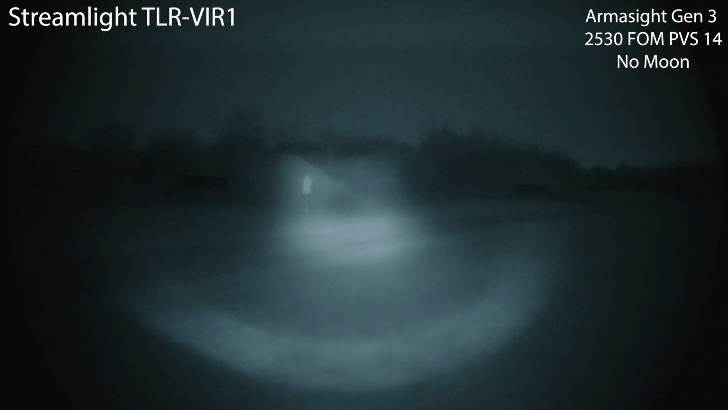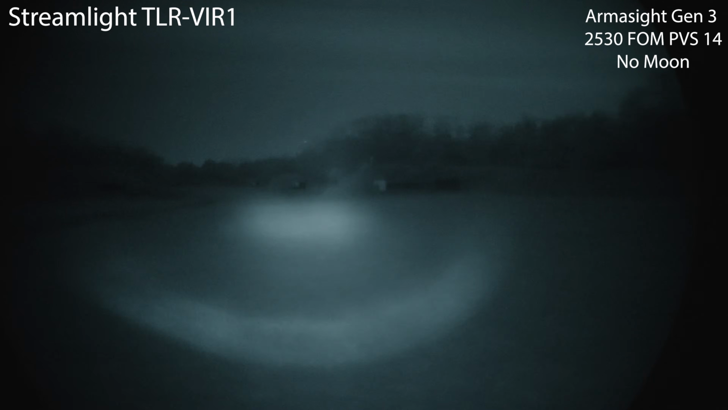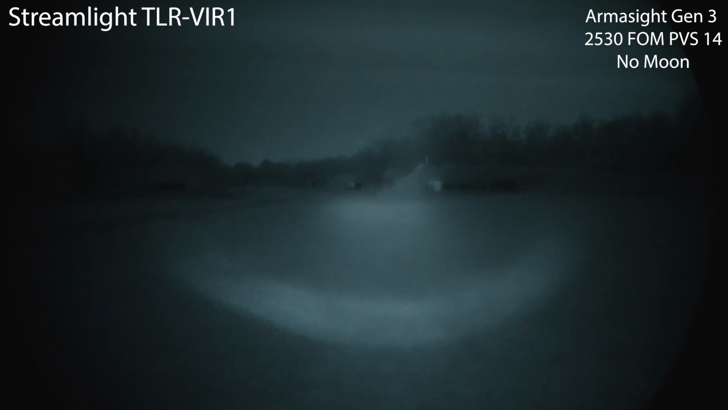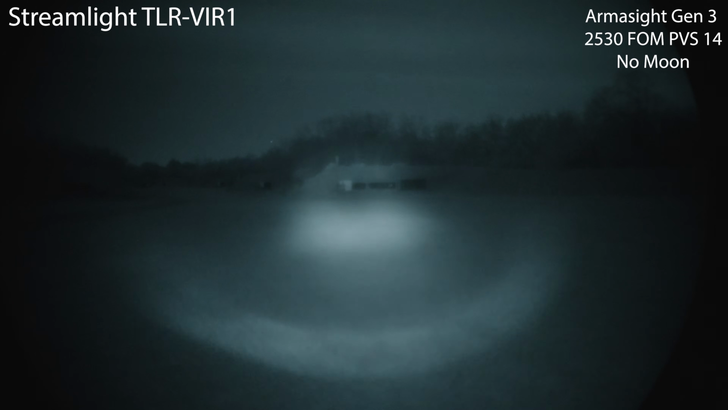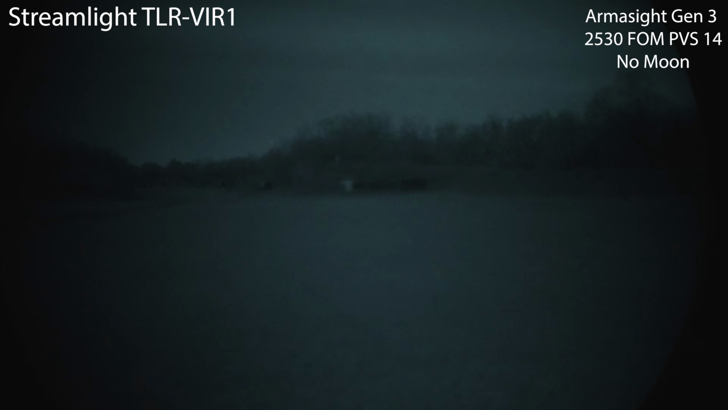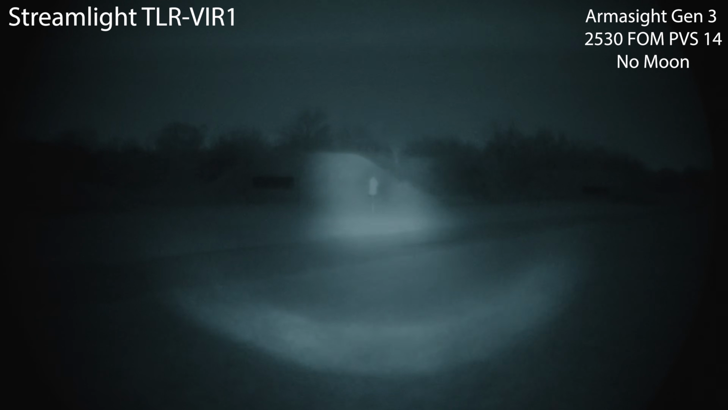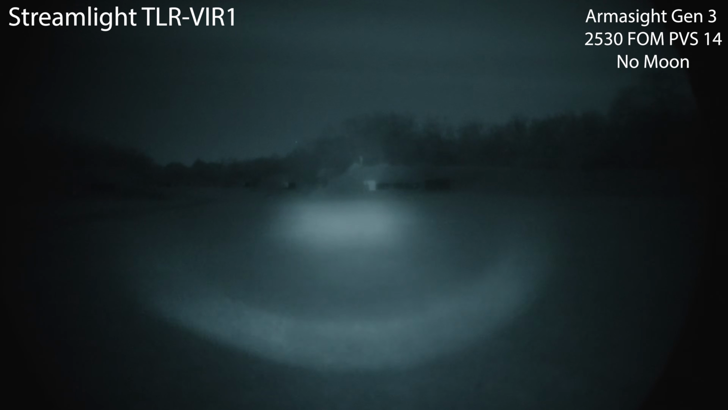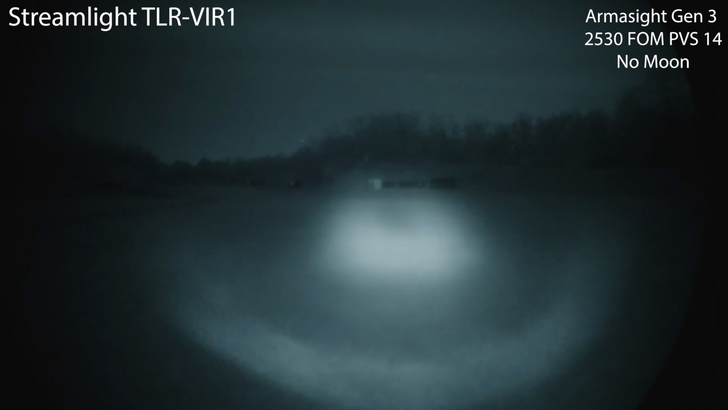Definitely a dead spot in the middle. But for this being a tiny little LED, it looks like it can almost punch out to 200 yards. It's not as bad as I thought it was going to be at 100. An absolutely awful illumination pattern. But if it was between this or nothing at all, I would definitely choose this. So I would recommend this for like a 75-yard in, but it looks like you're getting a little bit of utility out to 100 yards for the Streamlight TLR-VIR1.